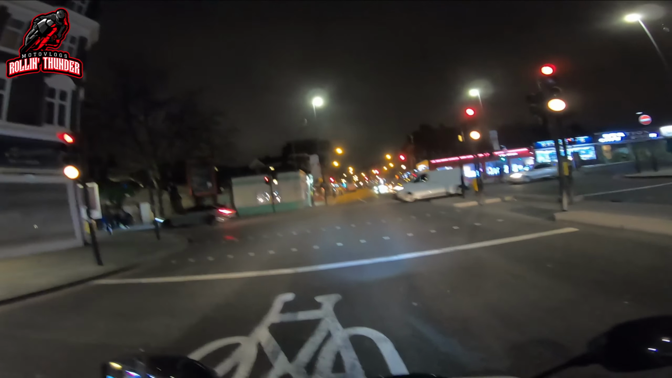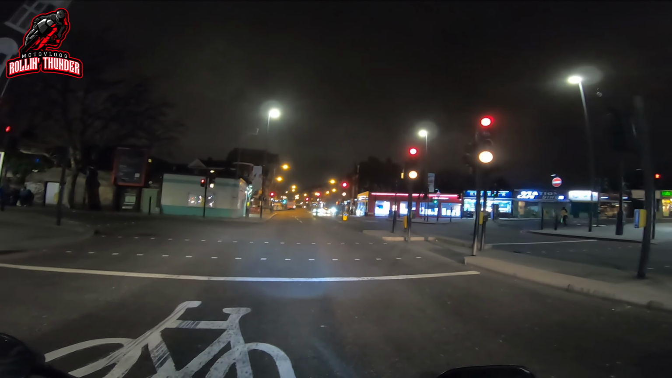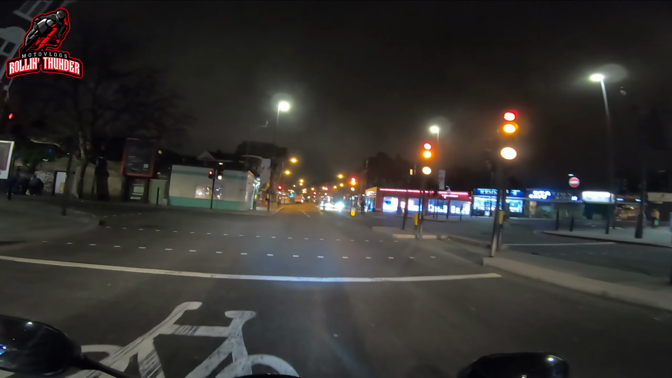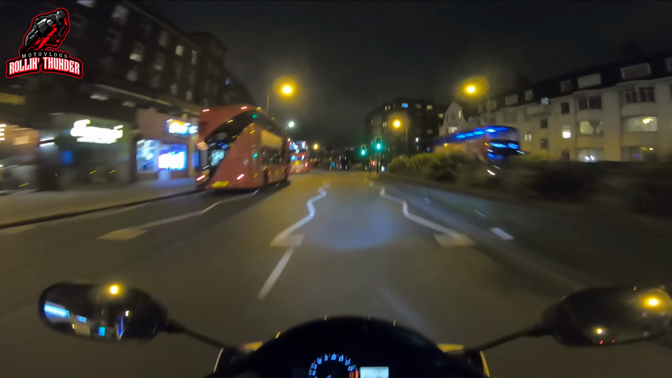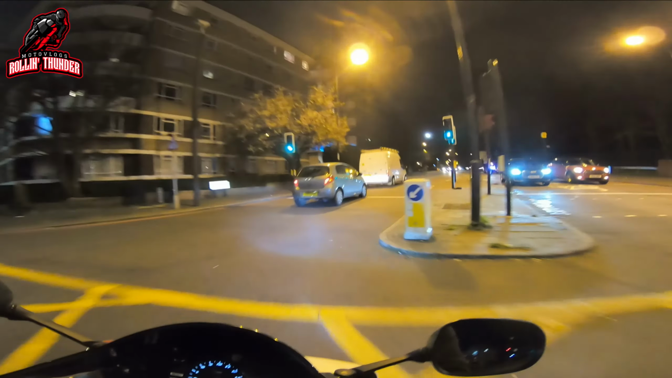No, I lie. The 848 Evo Corsa SE that I had for a very brief time had traction control. But because I was so used to not having it, I turned it off. Those little pops and bangs and burbles. Oh, I fucking love it.